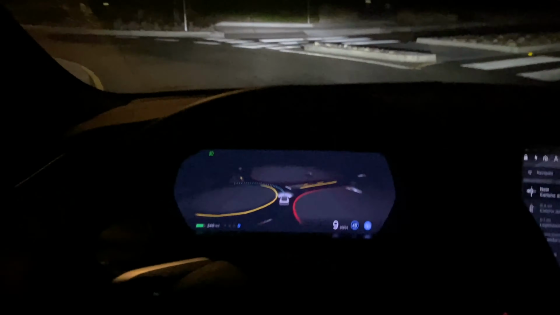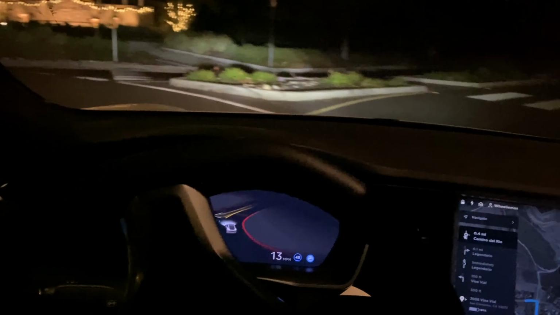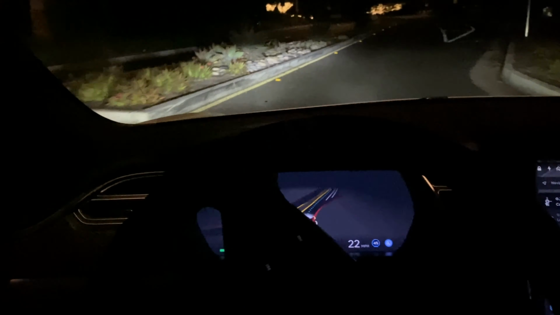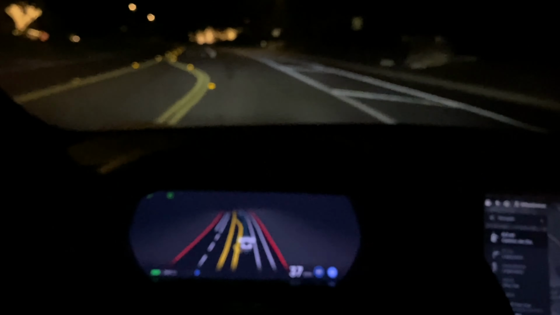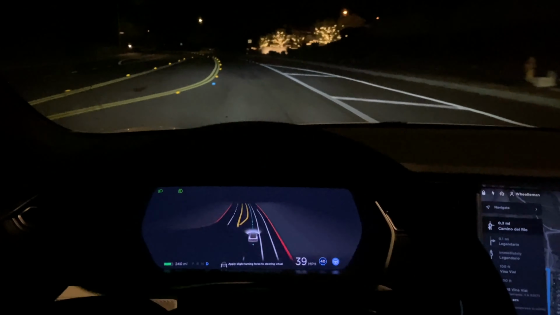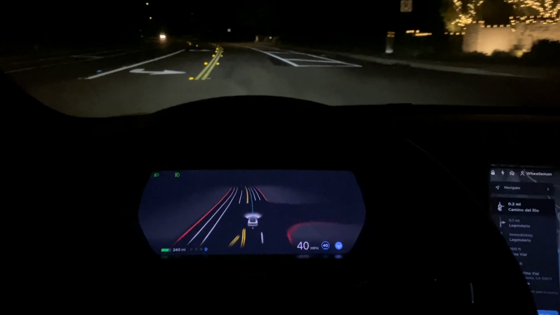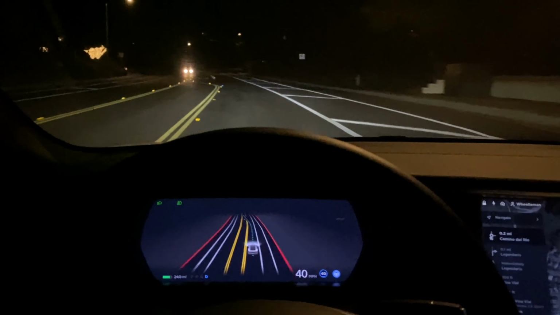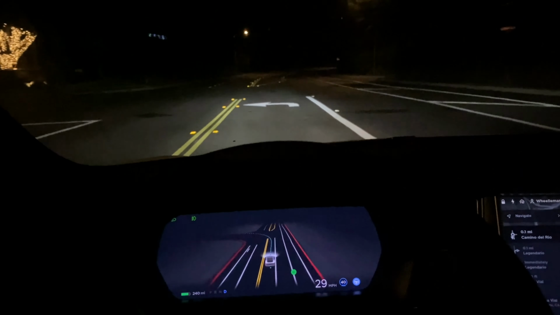All right, it is now turning the wheel, and almost completed the roundabout. Perfect. 100% success. Really, really nice. Just blown away sometimes by the things that this full self-driving beta can accomplish. It won't be long, folks, before the rest of you will be able to utilize this.